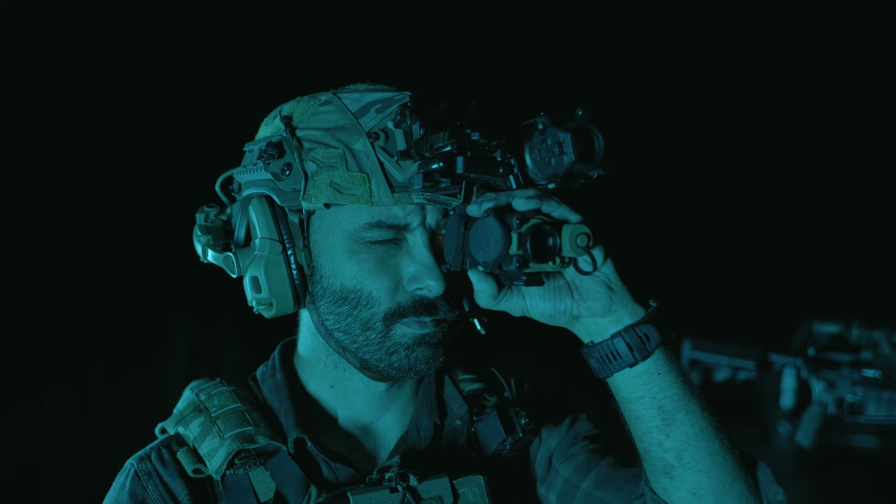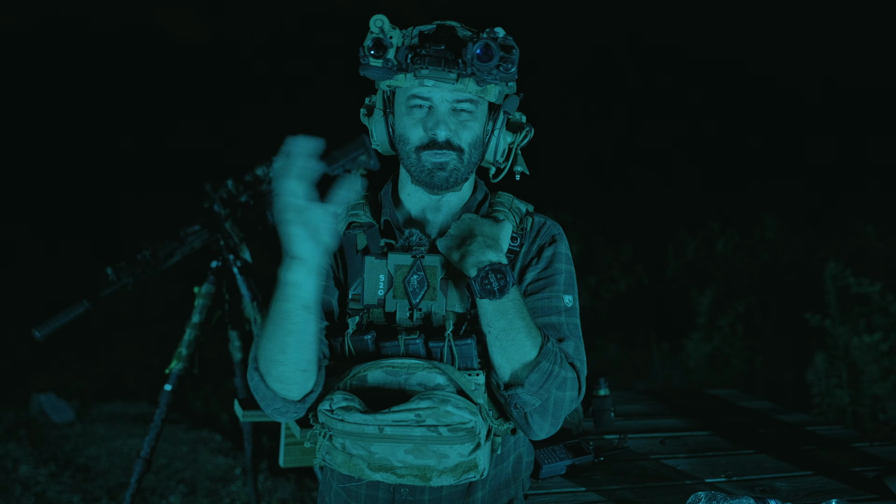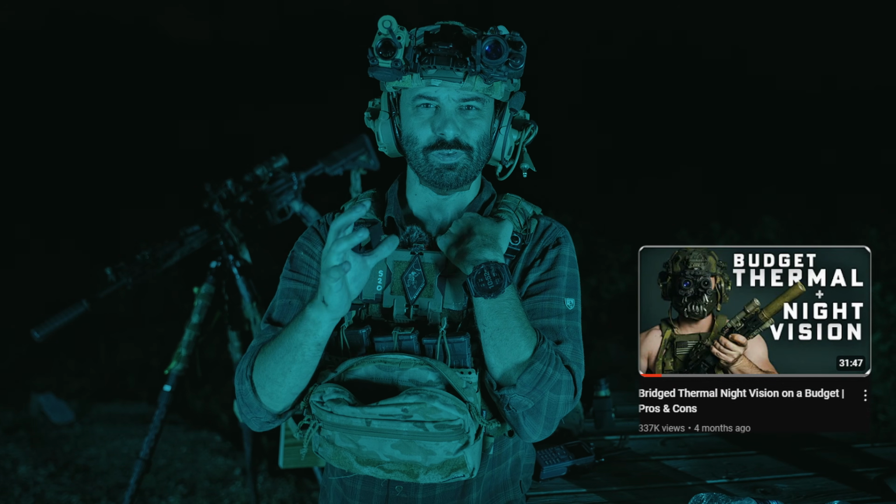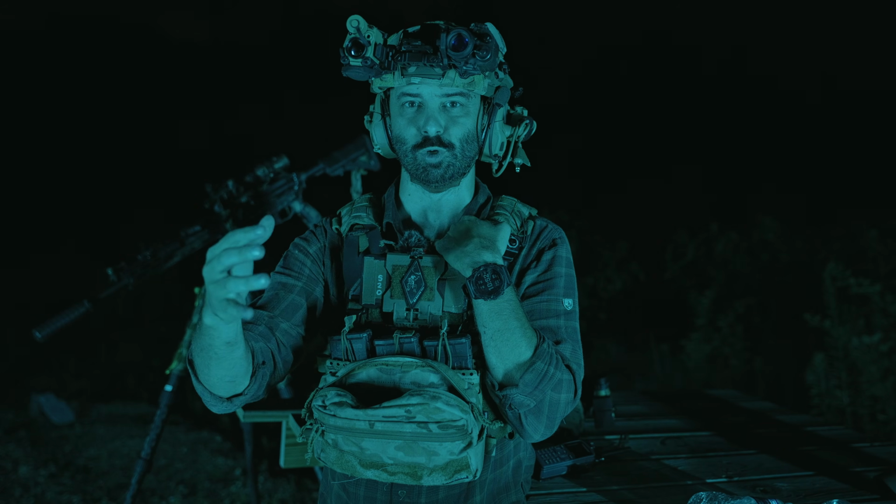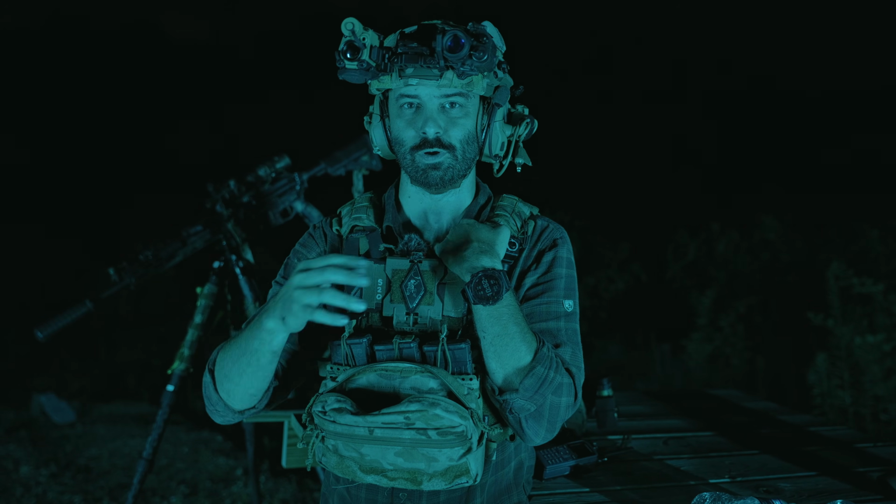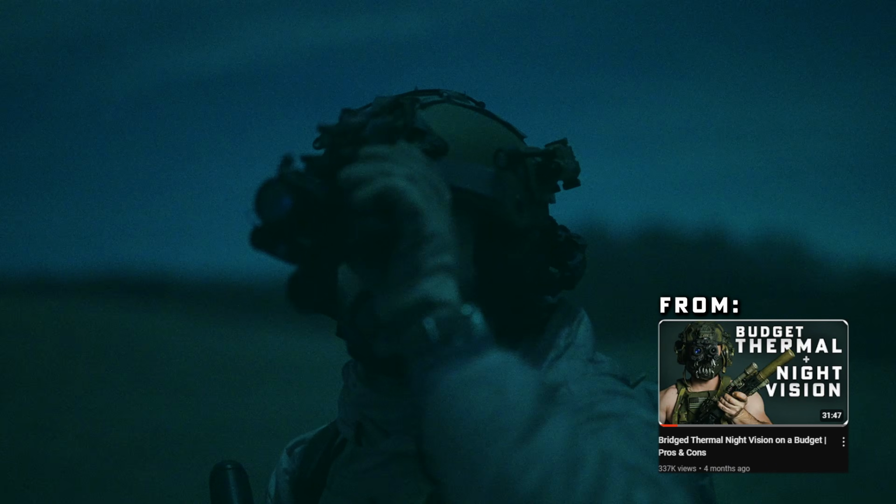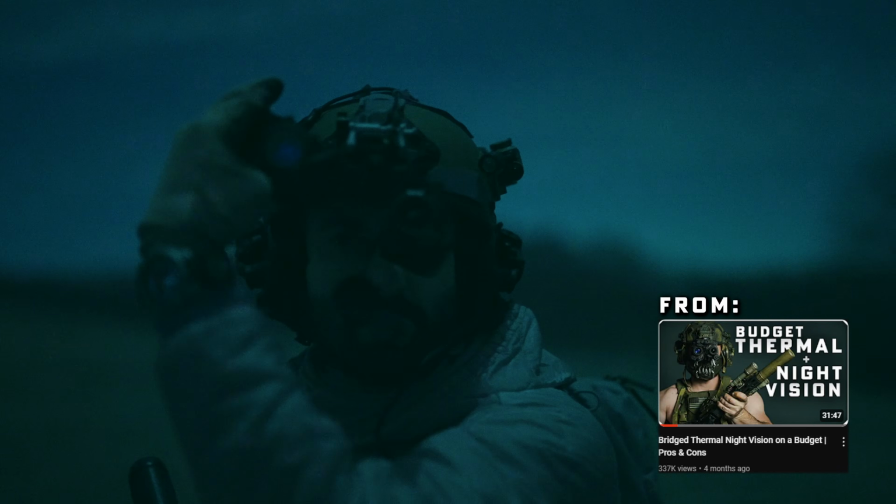The handheld thermal, that is really where a unit like this shines in my opinion, because as you saw from the last video that we did on bridging night vision and thermal, movement with thermal is very difficult. It's more of a stationary tool. In other words, you move to a position, you stop and you scan. Or if you're walking around patrolling, you're able to pick stuff up if you're scanning slowly, or you just stop, take a look around, continue on after you've looked for the heat signatures.